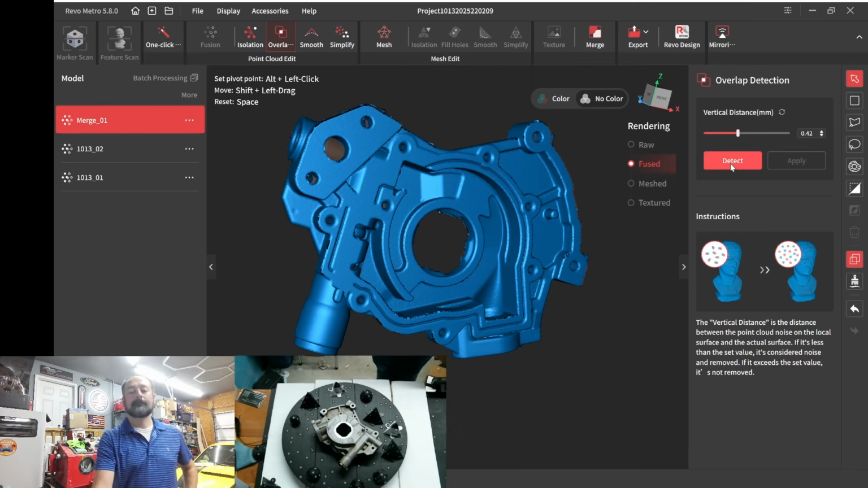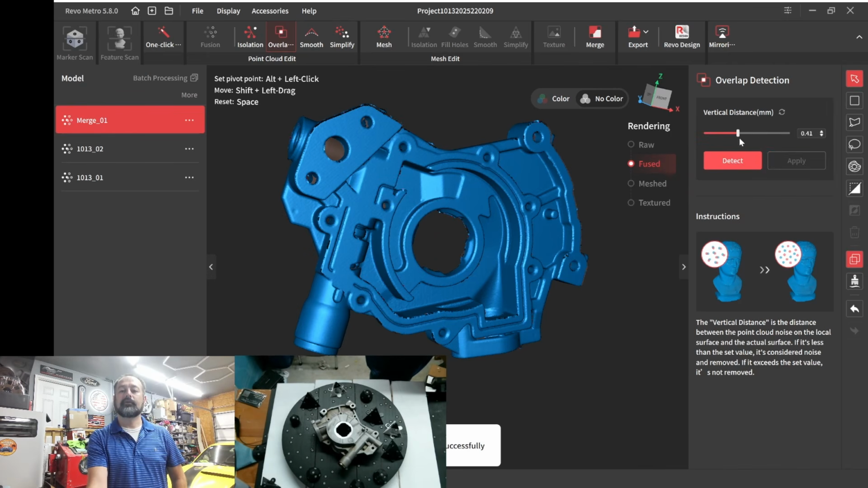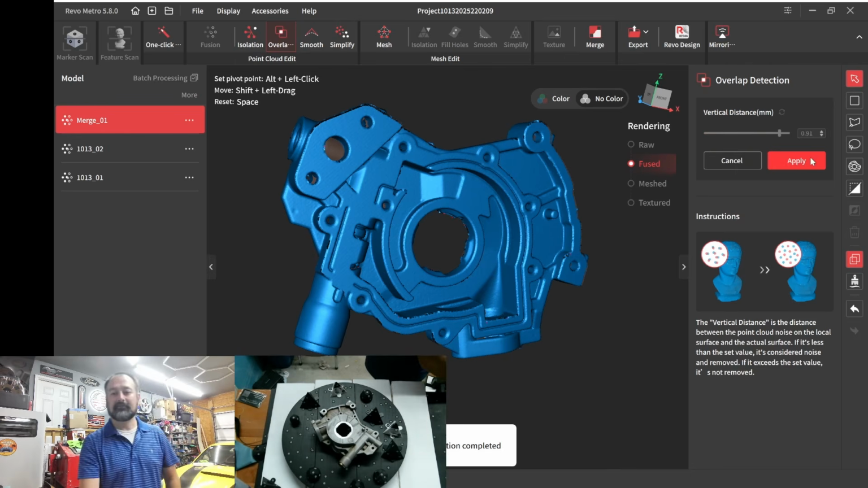Okay, did pick up something. We'll bump it up a little bit more. Pick up some more. Yes, it's kind of random. I just keep going until it keeps finding stuff. Keep applying until I get that nice little prompt from the side that says it can't find anything. Hit apply again.